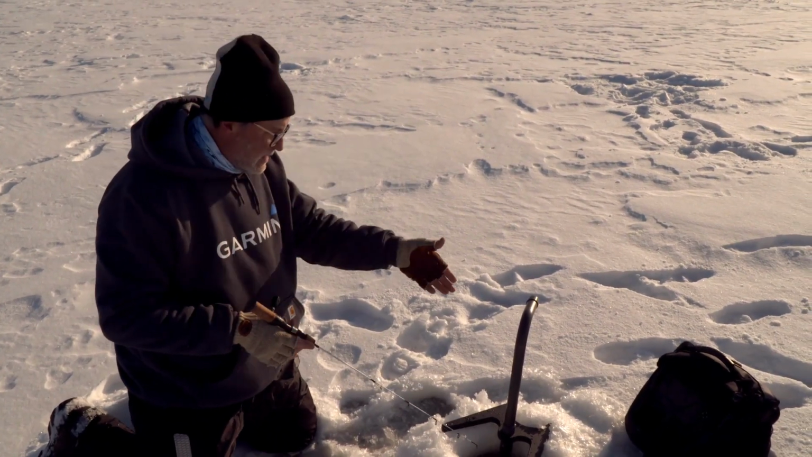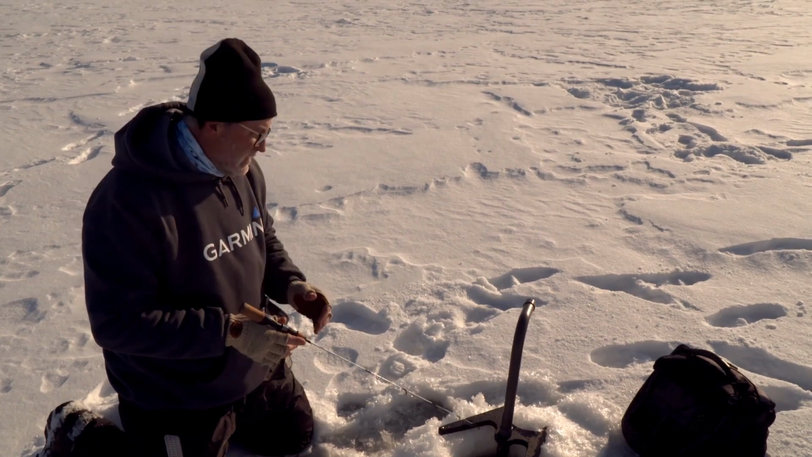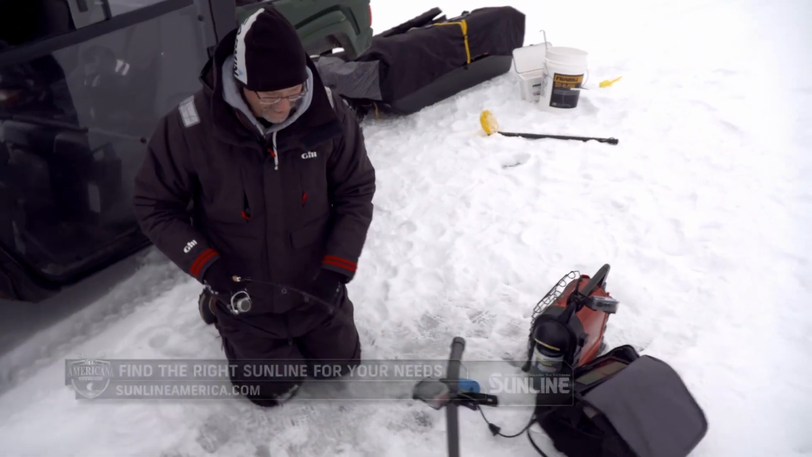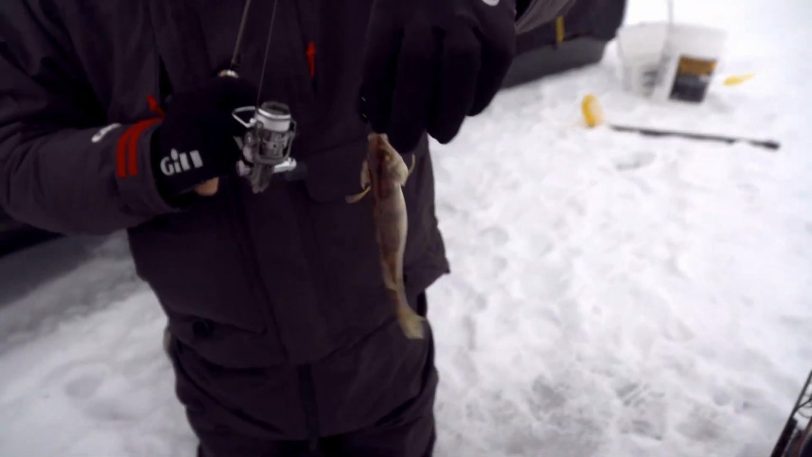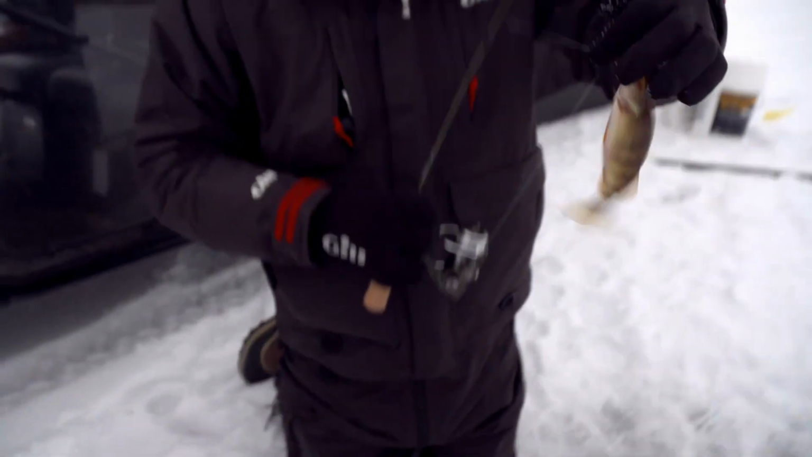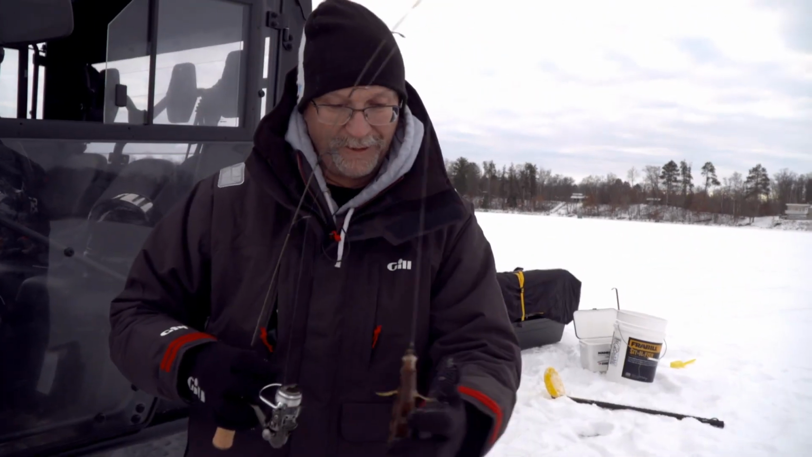We're cutting holes, getting on top of the fish, and they're biting, and we just got to be on top of them. Oh, he's a little bitty guy. Check him out. Oh, a perch. Little perch. Well, that's so cool. Catch all the different species while you're out here.